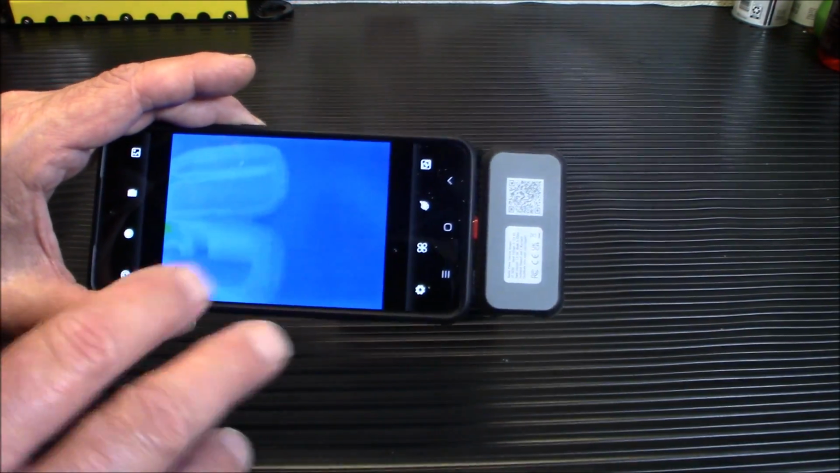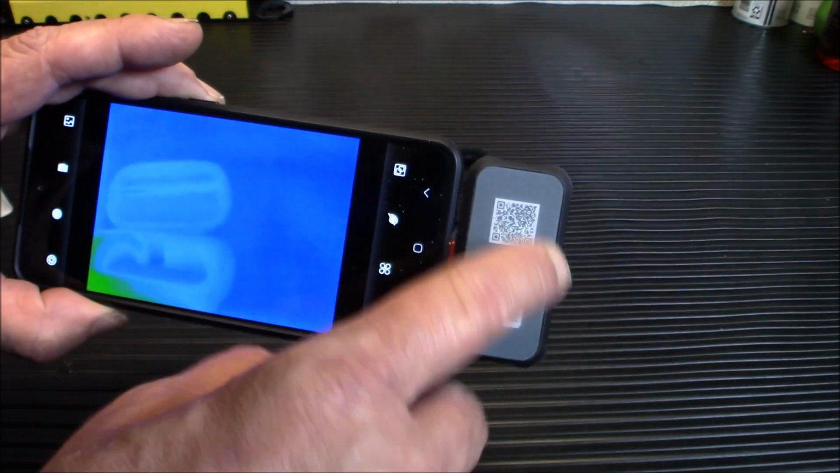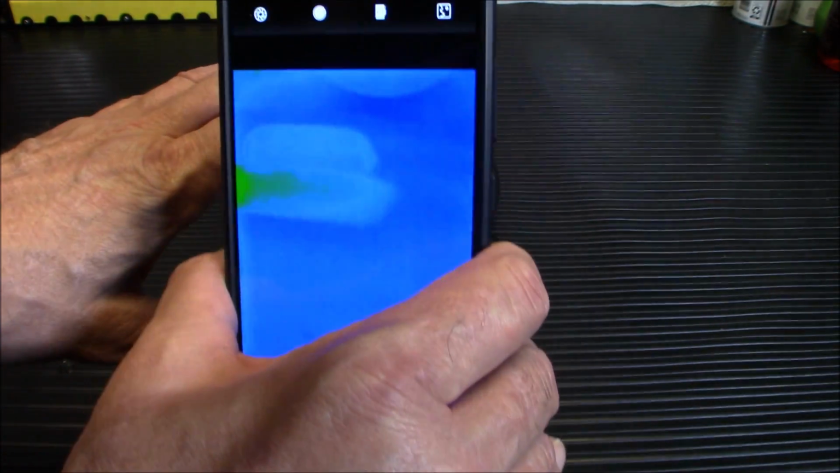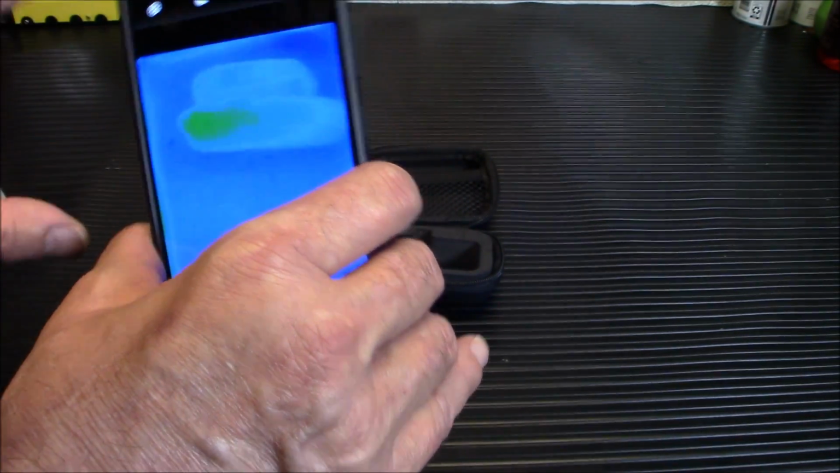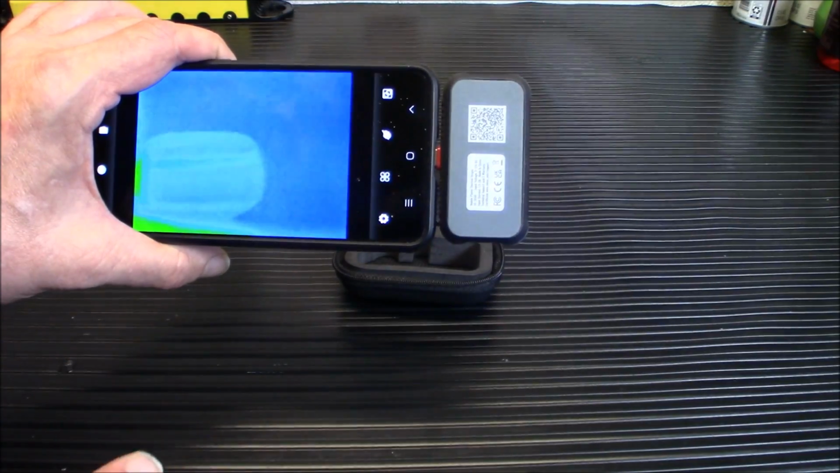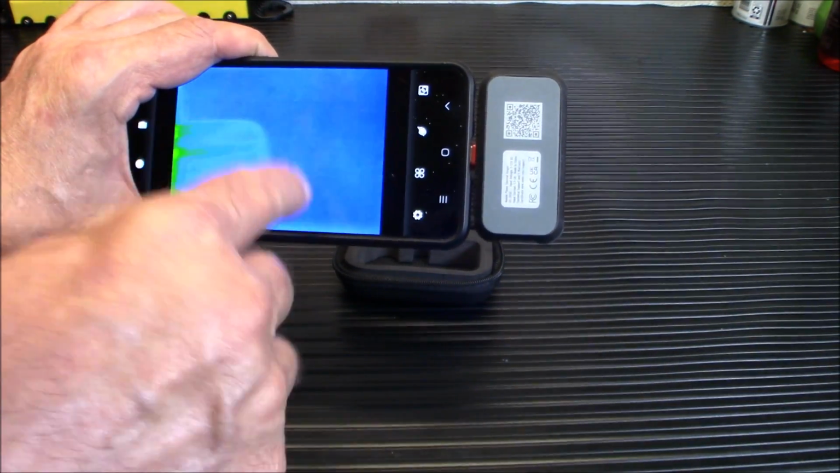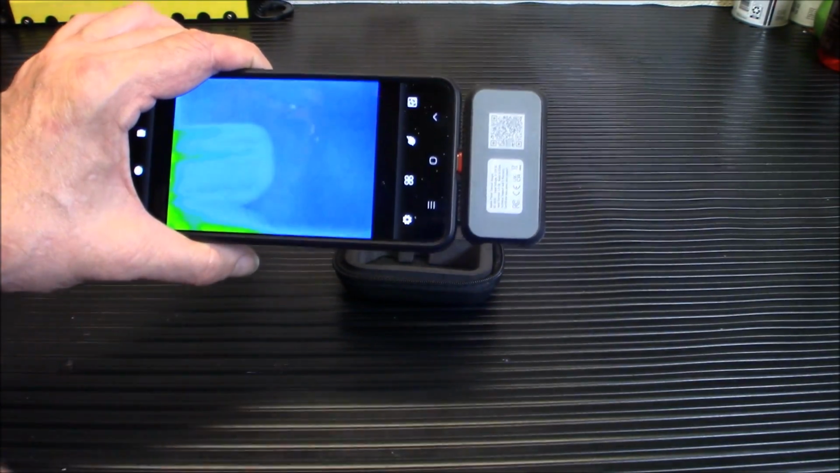I ran the app. The app you will have to download, and that is the QR code. You can download it from there. You can see just how easily. And again, it gets very foggy with a lot of light. So you don't want a lot of light. You really like darkness. So what I'm going to do quickly is show you what it looks like in the dark, and then I'm going to let the actual video we recorded last night run and narrate through that.